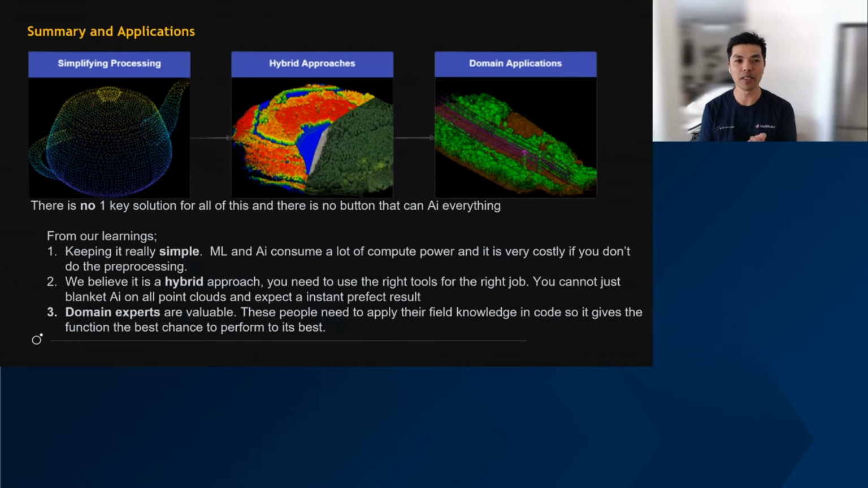So, summary, we're coming to the end here. What we found out is that there is no one key solution for all of this. There is no magic button that you can just ChatGPT it or SAM it, and then it just gives you a perfect output. It may get there, but in our experience over the last 5 years, it's a very, very difficult and steep learning curve. So what we've done is we've kept it really simple. We found out that machine learning and AI can consume a lot of compute power, and compute power is not just local now; it's cloud-based, and cloud-based is extremely costly if you don't do the simple work.